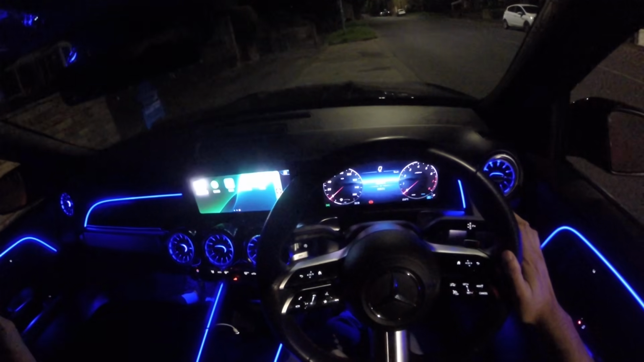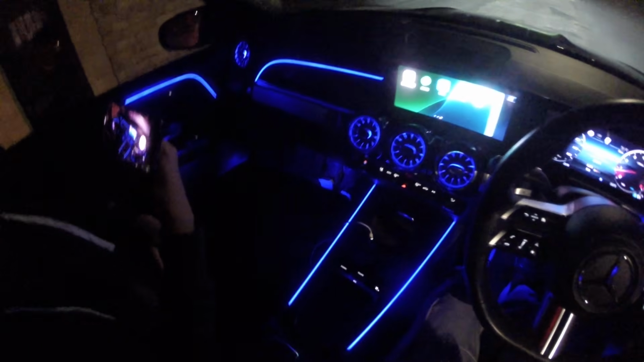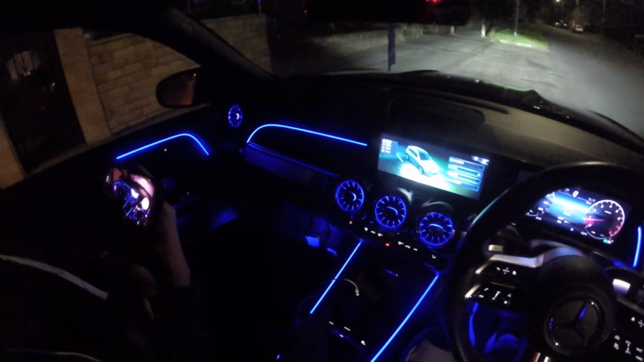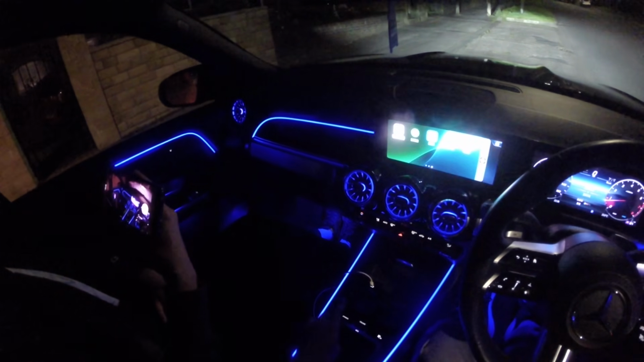Oh, we're already on. Well, we was on. See, you could even tell it's on, bro. That's how quiet it is. Okay, now that's quiet. Right, we're in individual mode at the moment, not sports mode. So I'll show you what that is. Our individual mode is sports engine, comfort steering, ESP comfort and sports sound. That's how I like it, so I'm going to drive it like that.